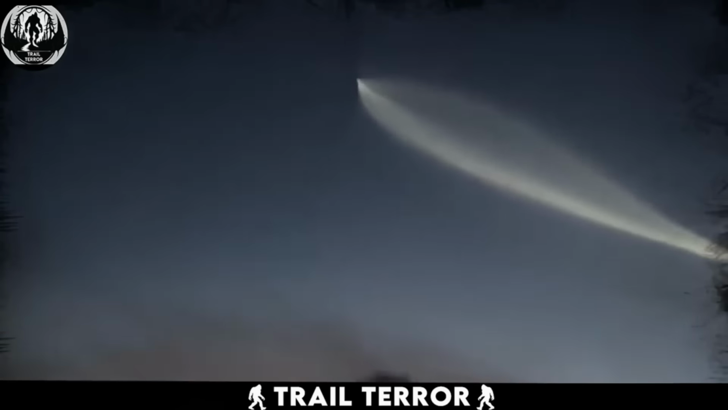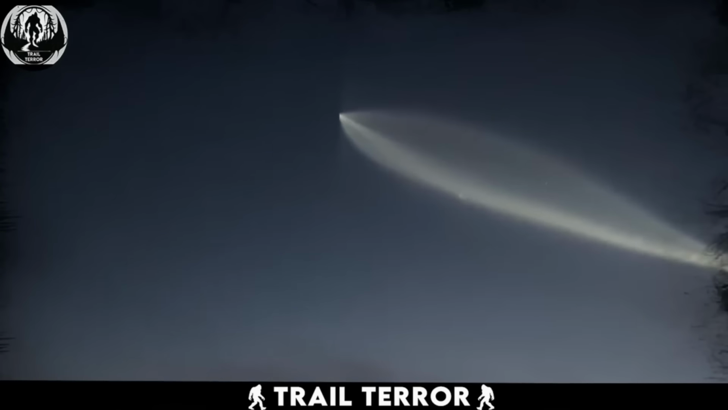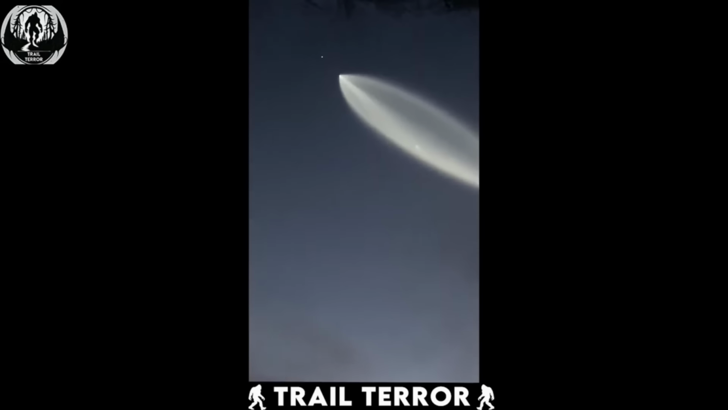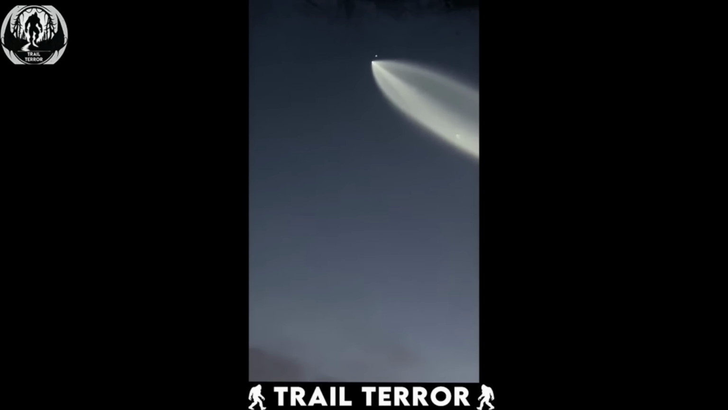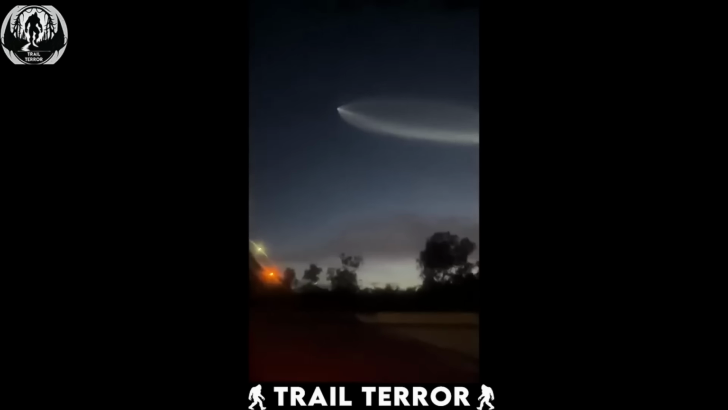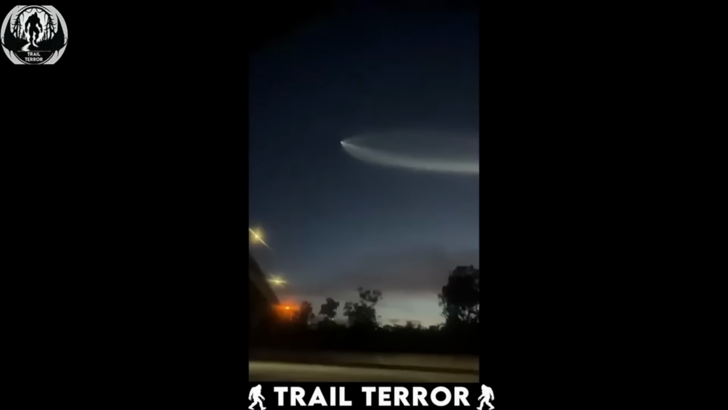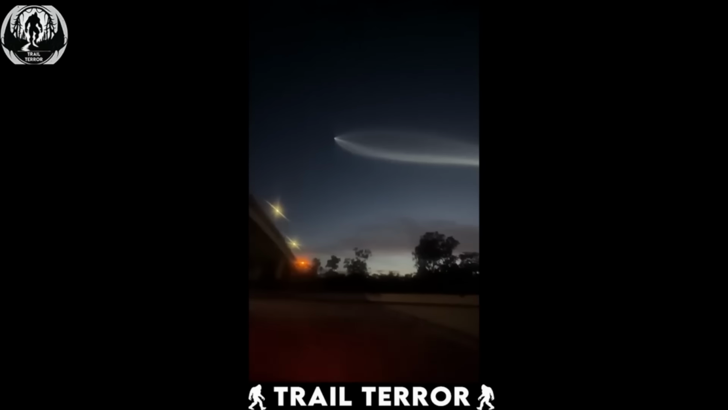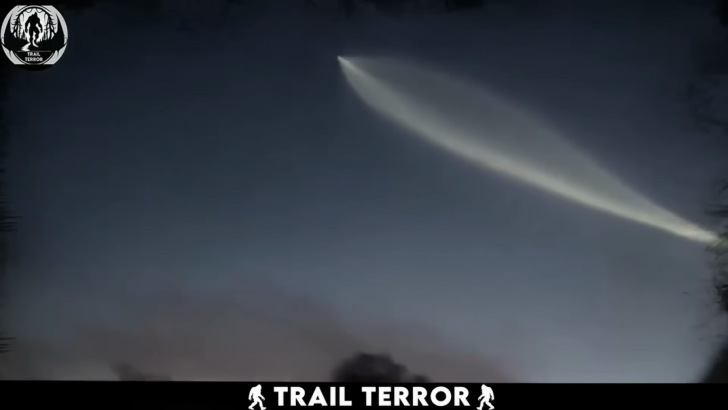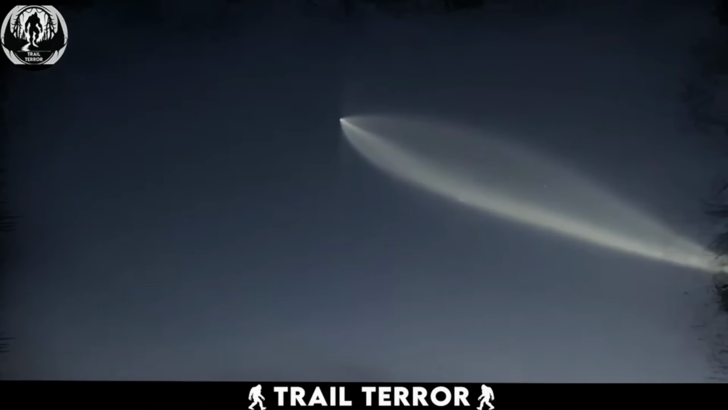Speculations ran rampant on the internet, with some suggesting it could be a space rocket test, others proposing it might be a meteoroid, and a few daring souls even entertaining the notion that it could be an alien spaceship. As for me, I find it both captivating and eerie, a breathtaking display against the backdrop of the night sky. But without definitive answers, the mystery only adds to its intrigue and perhaps a hint of apprehension.